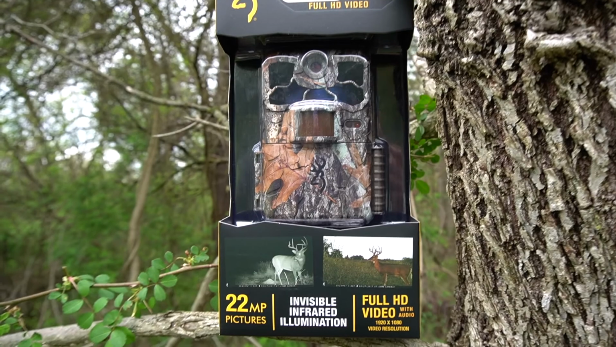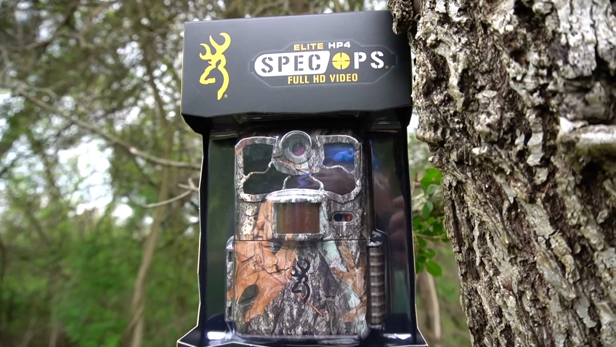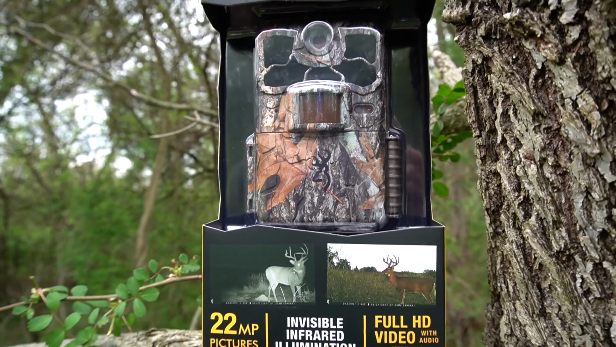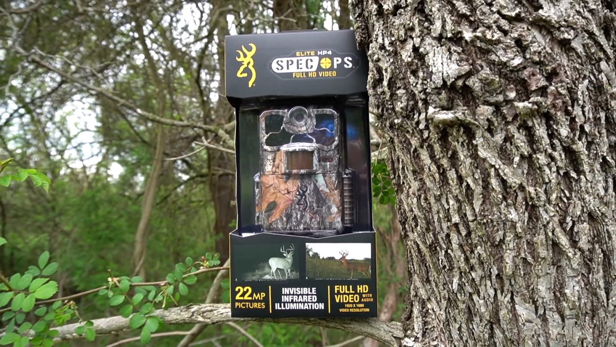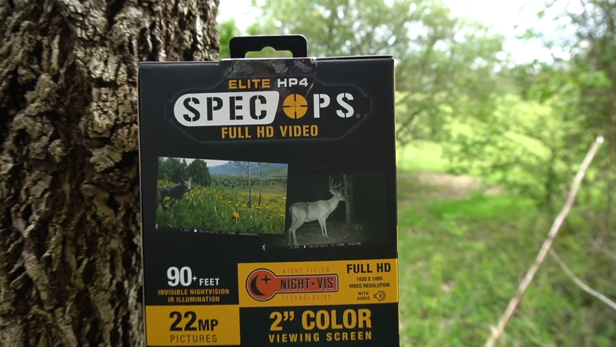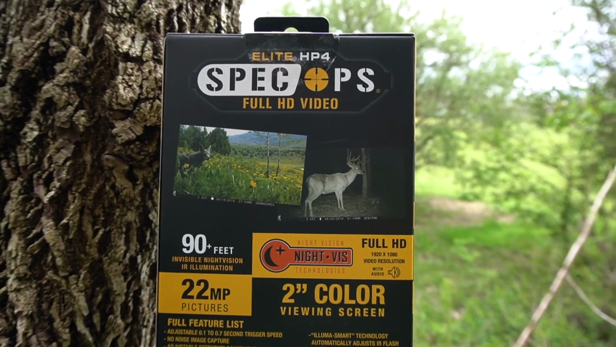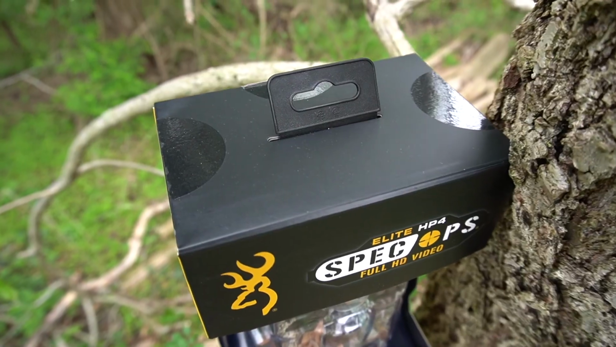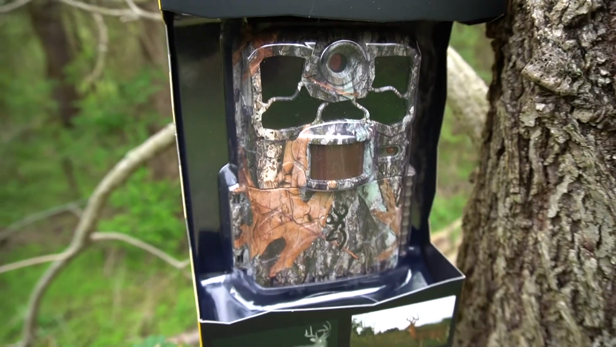A couple reasons why Browning Trail Cameras are my favorite, guys. They have awesome quality on both picture mode and video. They're reliable and they're competitively priced. They have a wide range of cameras for just about everybody, guys. So another big reason why I stick to Browning Trail Cameras is because their customer service is excellent. They always do the right thing. They're easy to work with, and that's important, especially to me. I'm sure it is to you guys too. You definitely want a company that's going to stand behind their products and have good customer service.